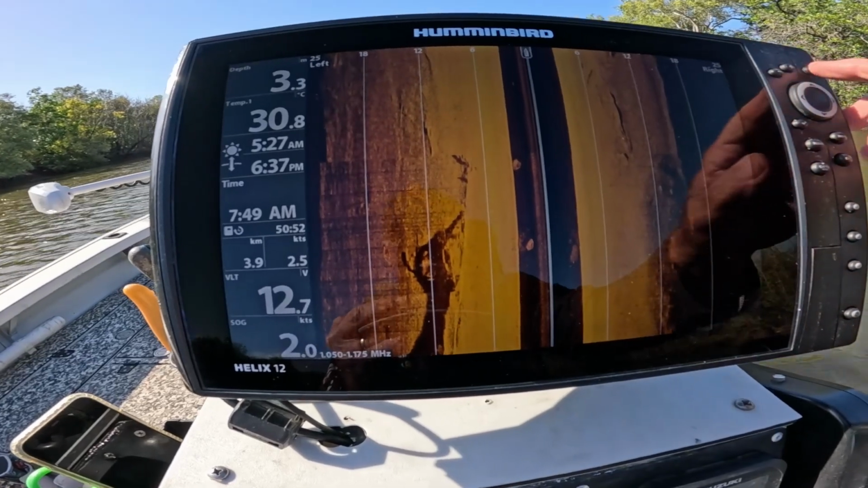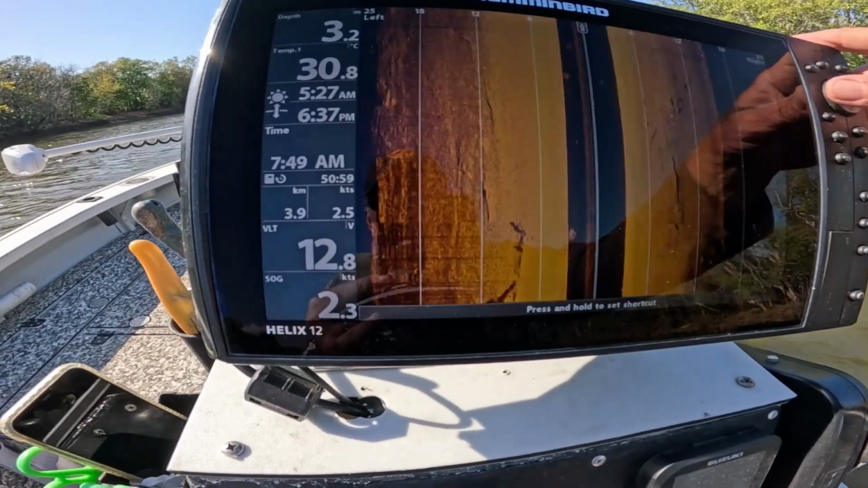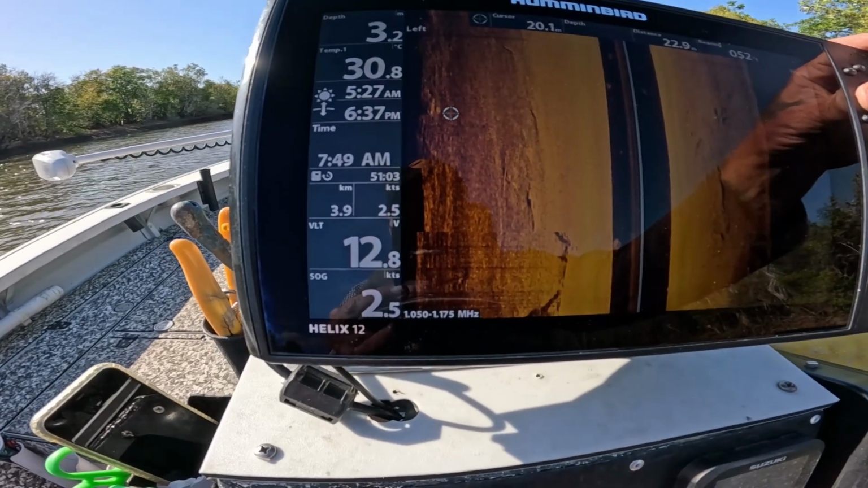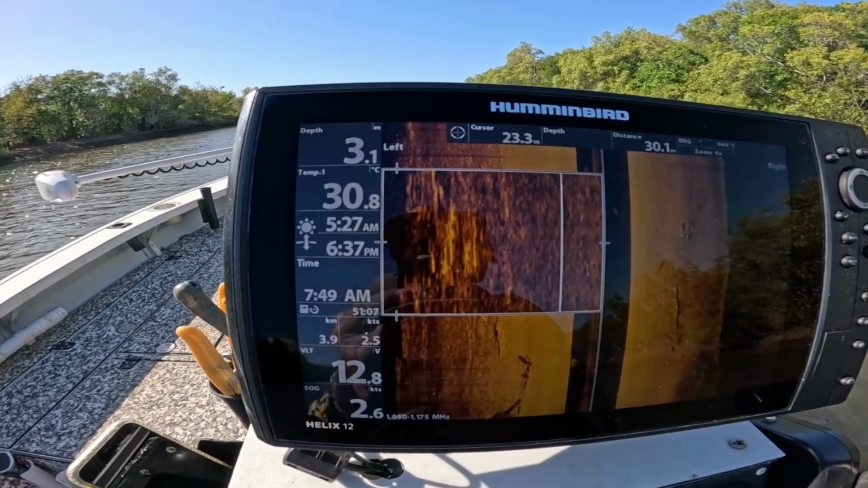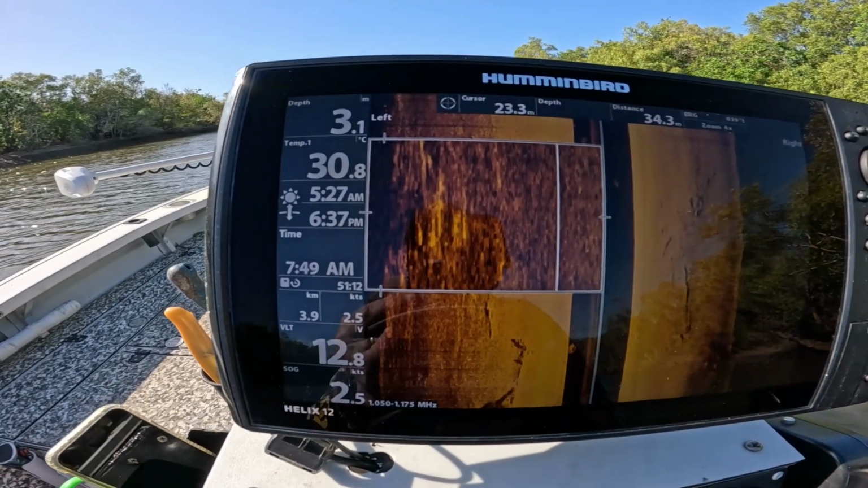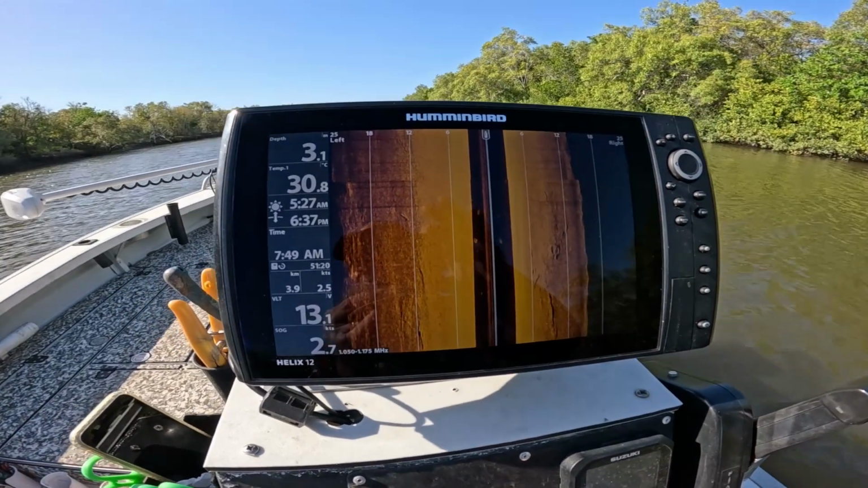So we'll definitely bypass it, and you'll see over here, right on the bank, there's a couple of fish there. They're probably, they could be anything like grunter or, I don't know, anything. Alright, let's see what we can find.